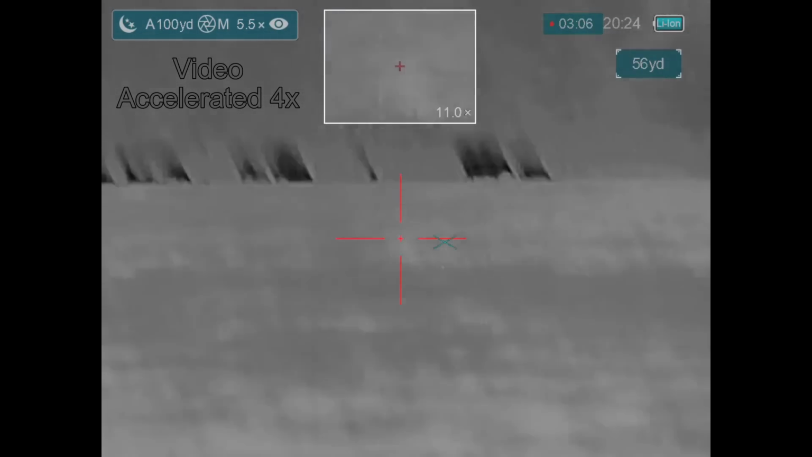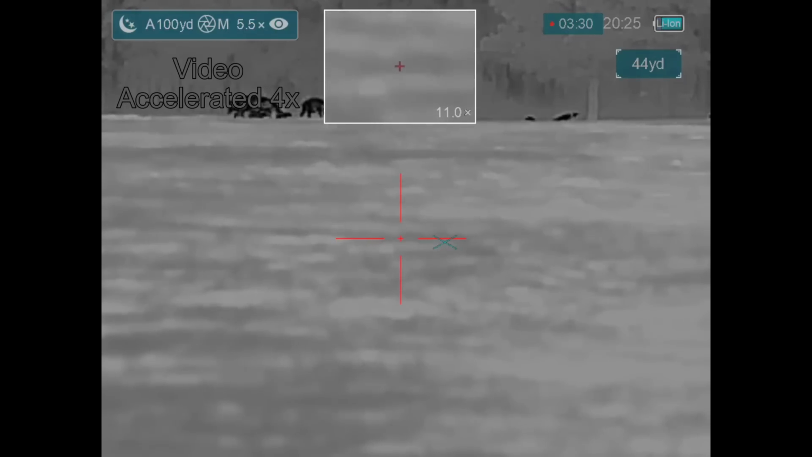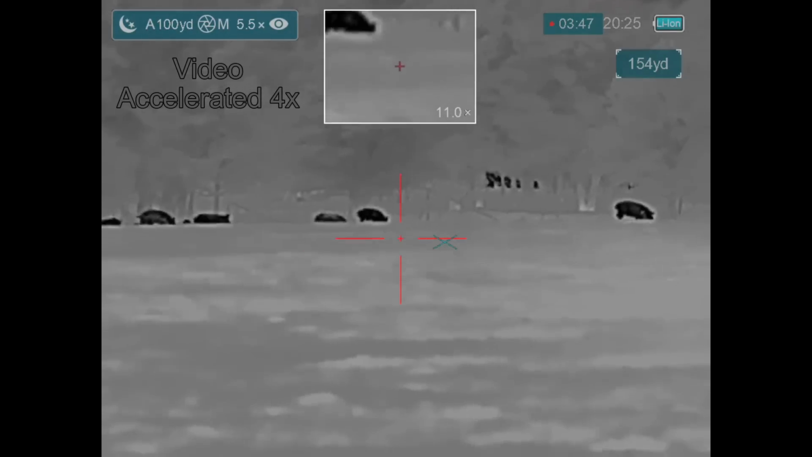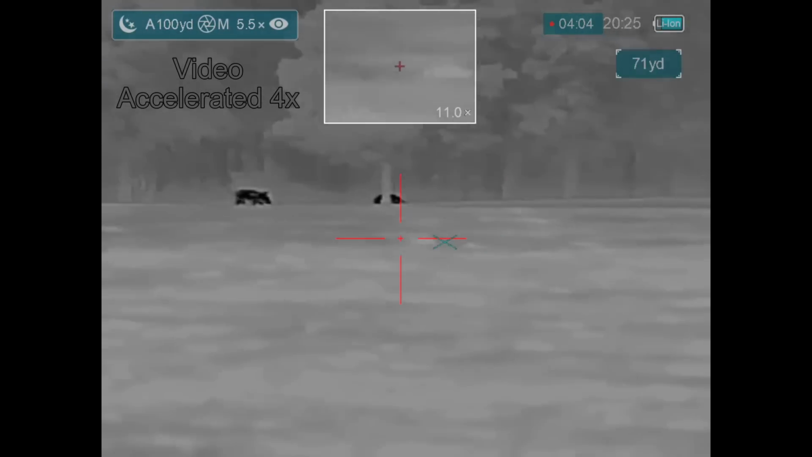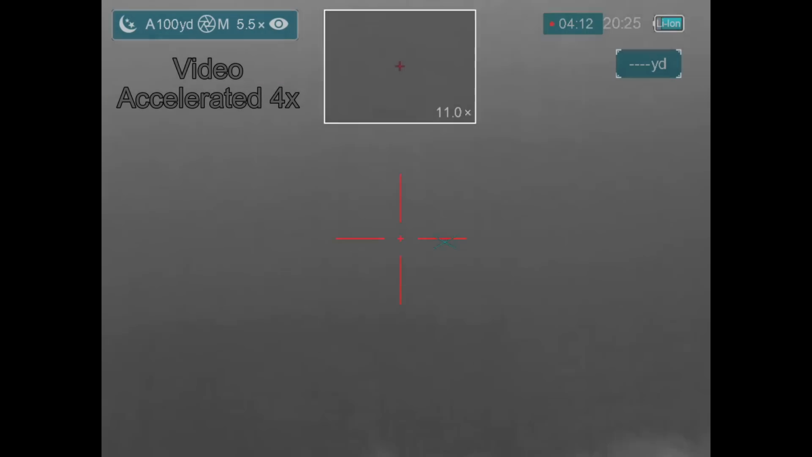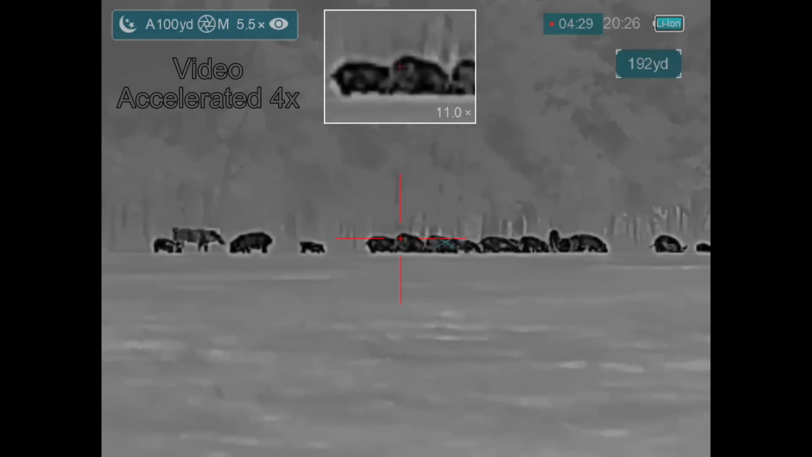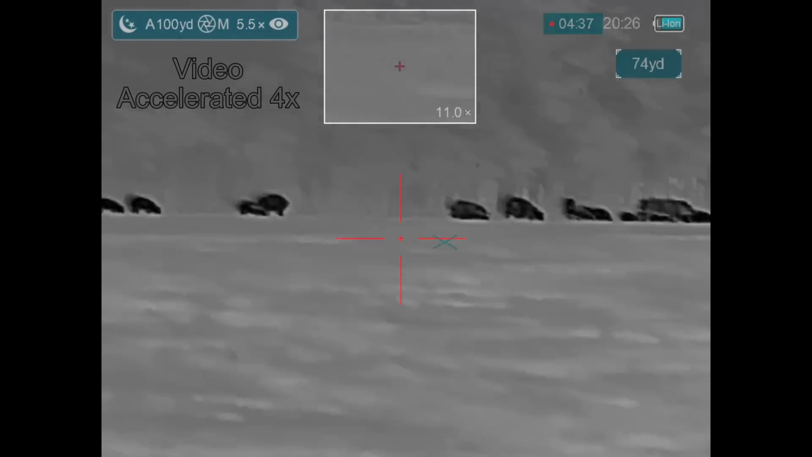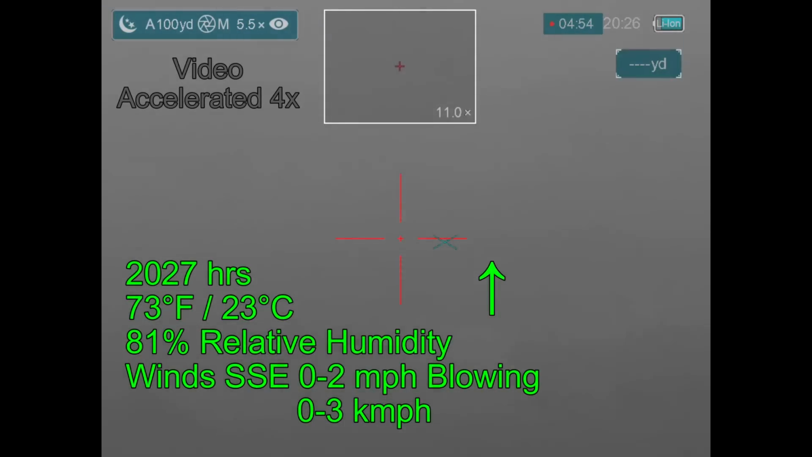I also have to be wary of the fact that as the hogs are moving off to the right, they're getting into some cattle that are behind them at one of the hay rings that's back in the distance, back in the woods. And I don't want to be shooting towards the cattle, so I need to move into a position to keep my angle on the hogs such that when I take my shots, the cattle are not directly behind them. So this is a fluid situation where each time that I move, I have to check the position of the hogs and check the position of the cattle to make sure that I have a good shot angle or not, and then to move accordingly.